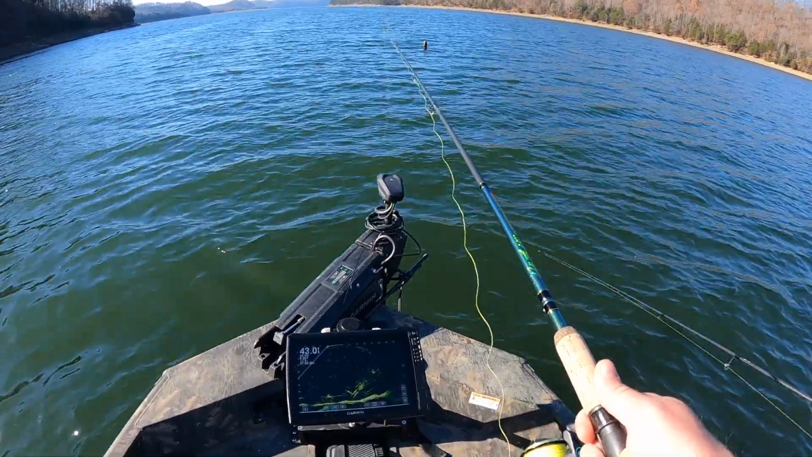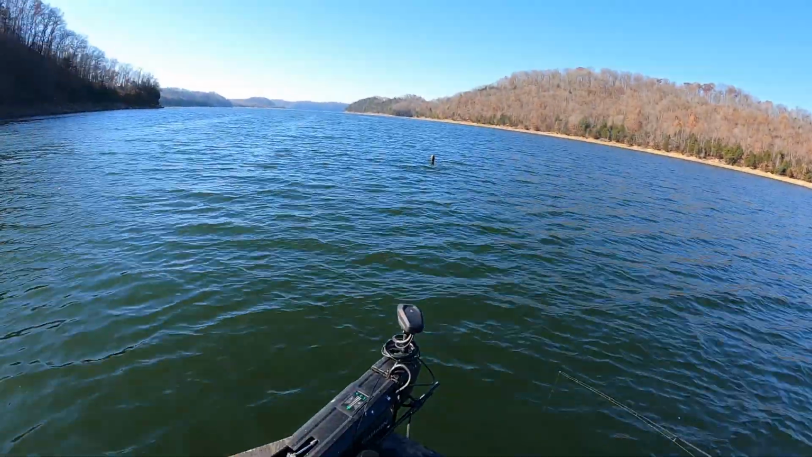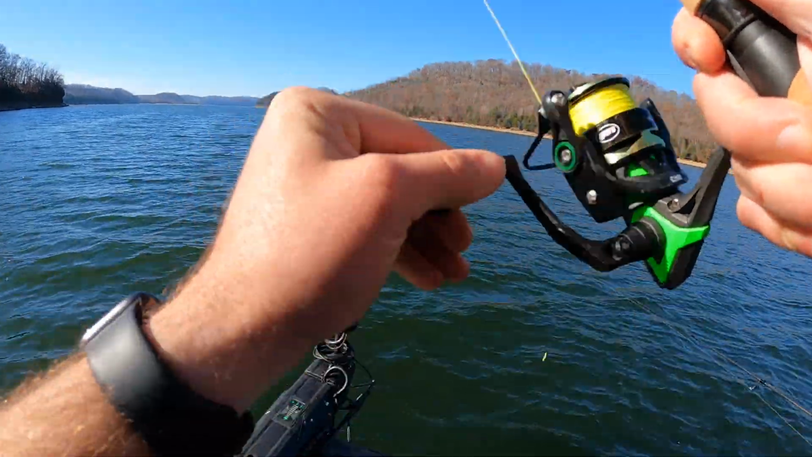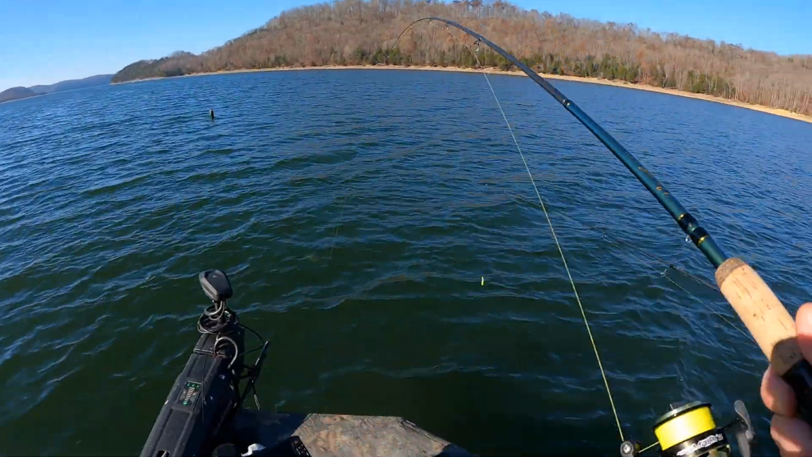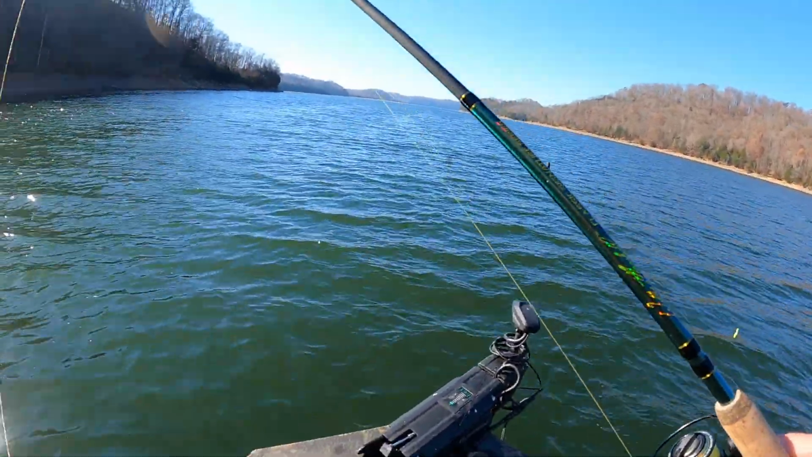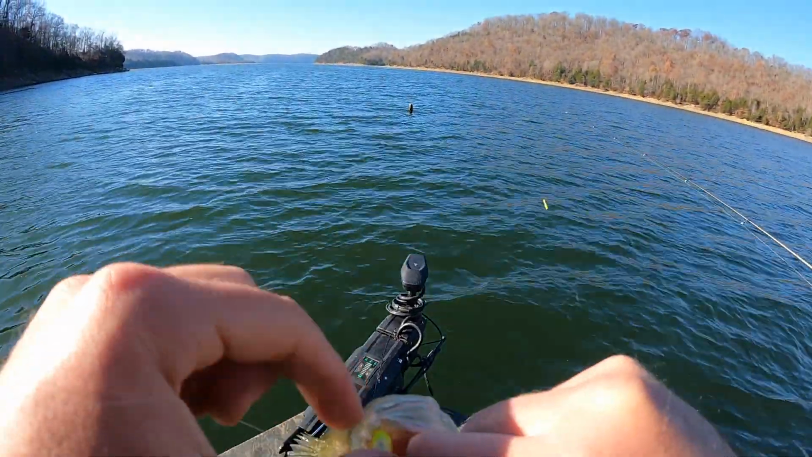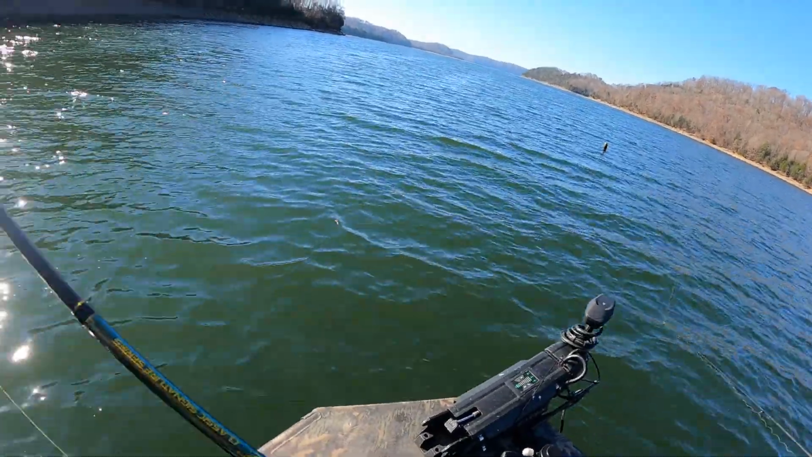So the GoPro actually died before we could finish the conversation or get it all captured on the video. But we ended up setting them up with a few baits. Right before we left, I did talk to them. They were getting bit. They hadn't caught anything, so hopefully they were able to get on some fish.